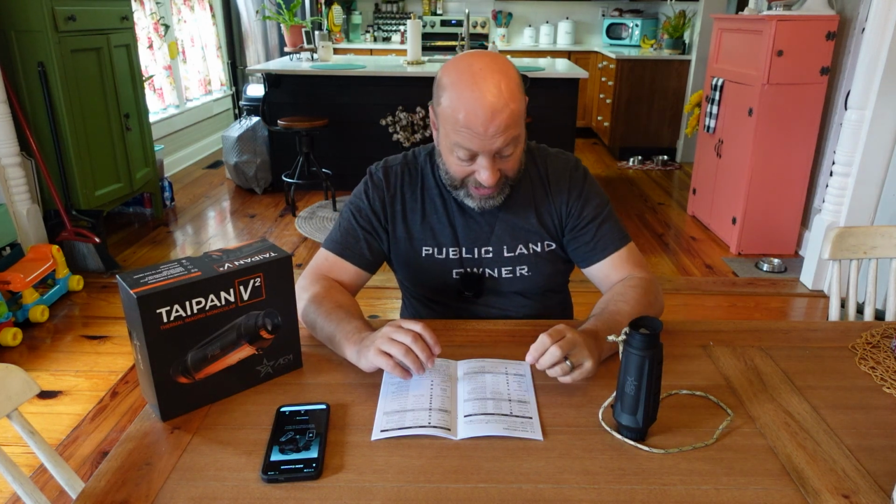And it has hot tracking, so it's going to move with whatever's in the screen. The hottest thing in the screen is going to track. It's a cool, neat feature. Honestly, I find it kind of annoying, so I don't use it because it's just bouncing all over the screen with the thing on there.